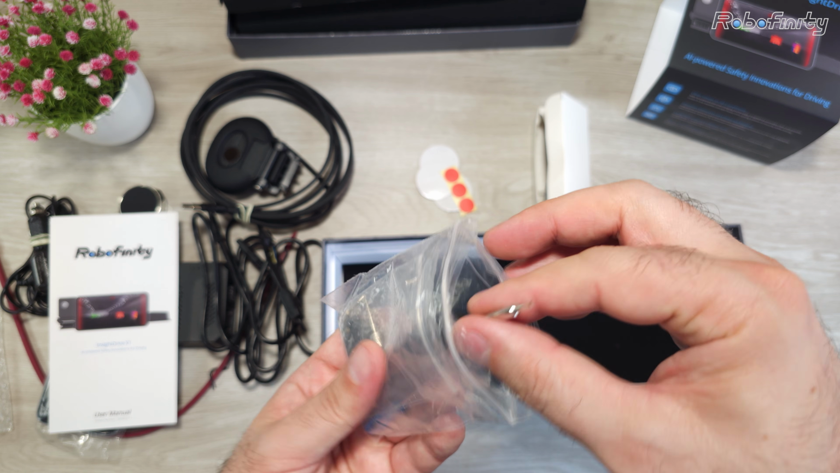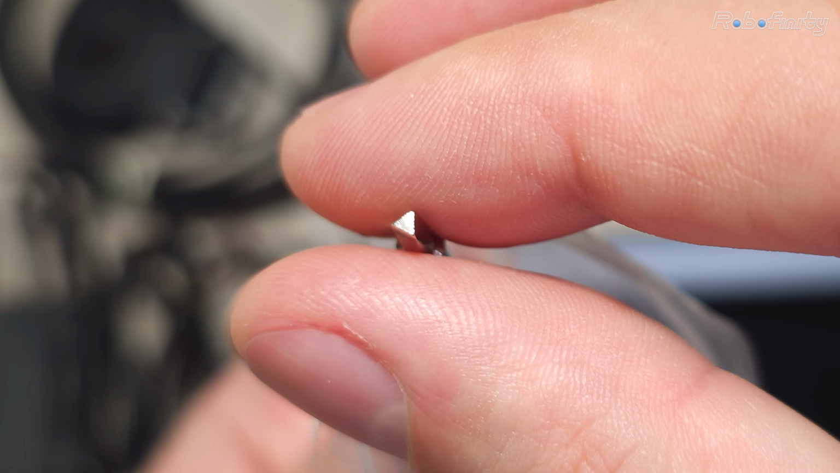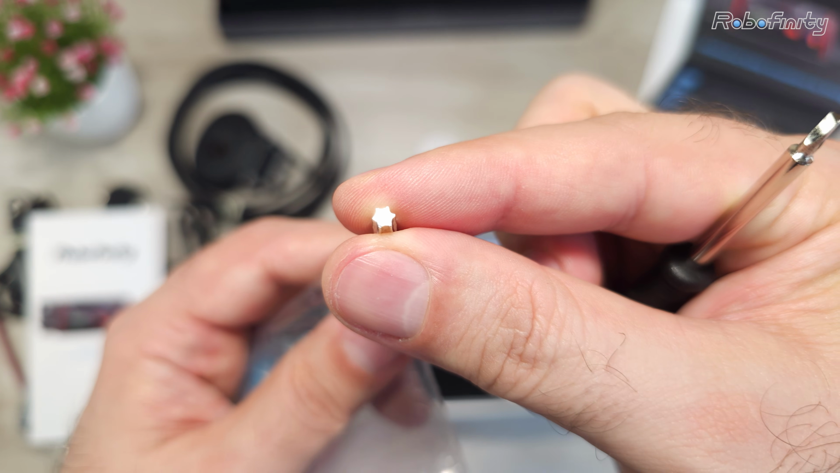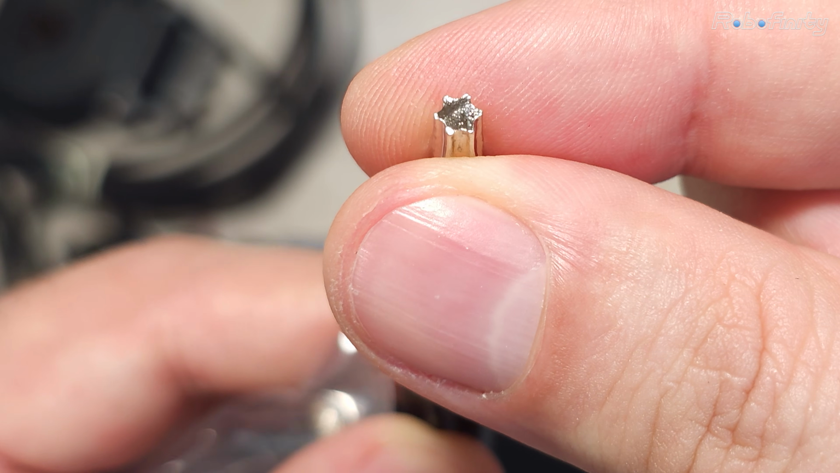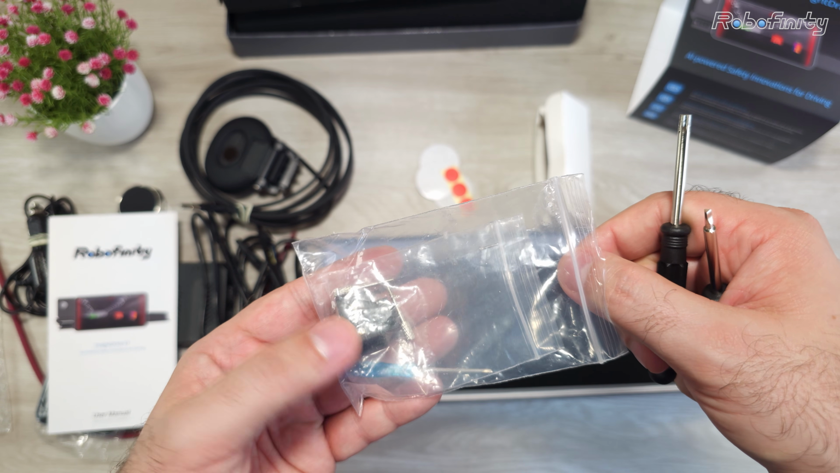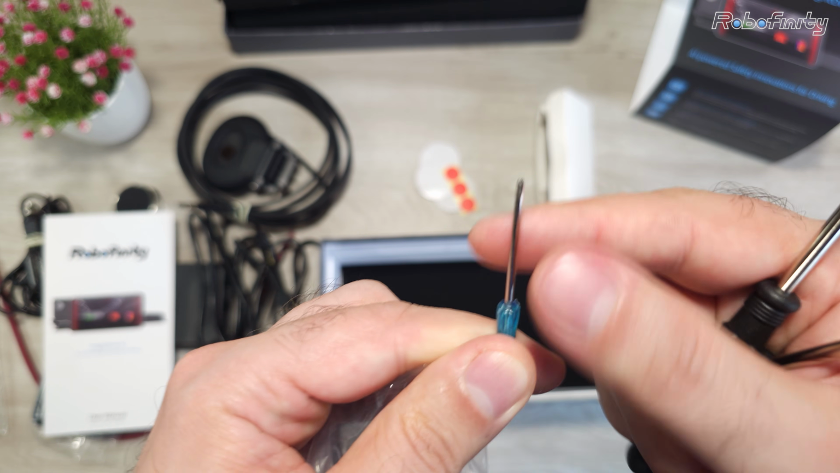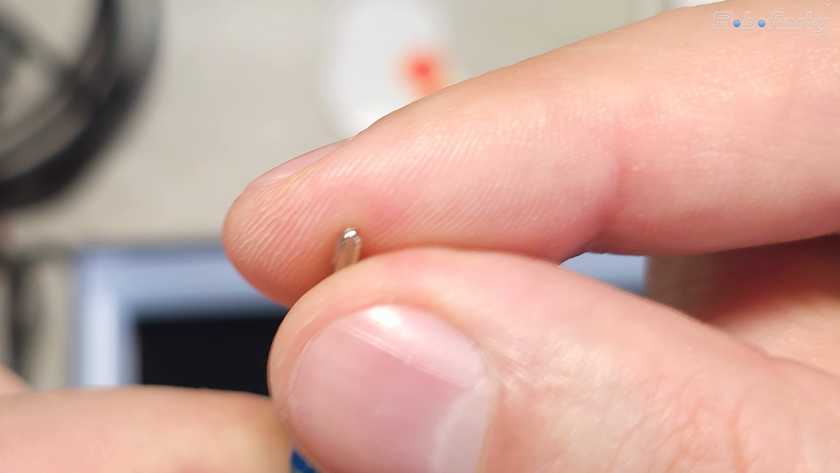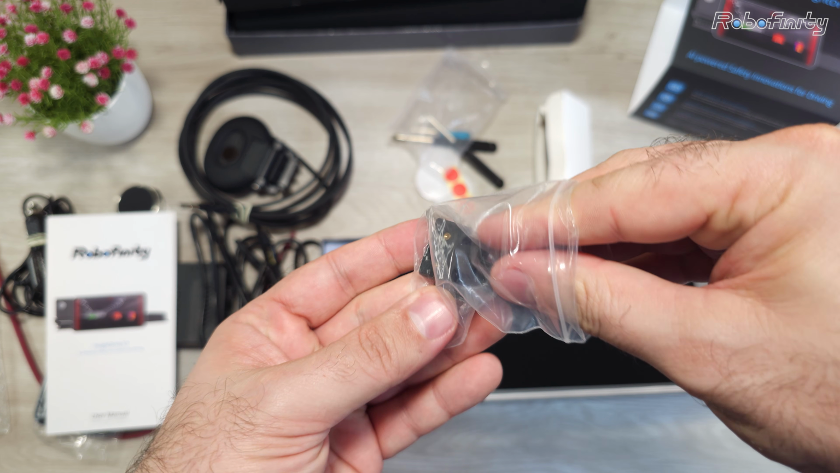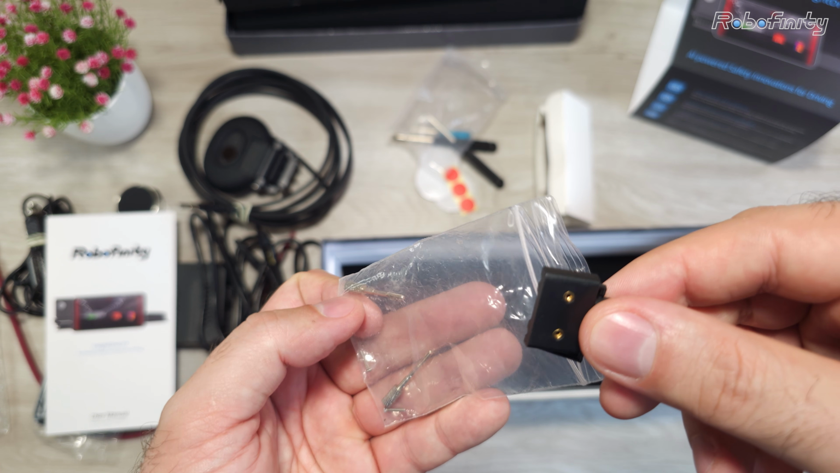For the installation tools, we find here a TA, this triangle shape head screwdriver. Then we find here this Torx screwdriver, this to adjust the angle, and a normal small Phillips type screwdriver. And also we have here this retention bracket for the USB Type-C head of the cable of the camera itself.